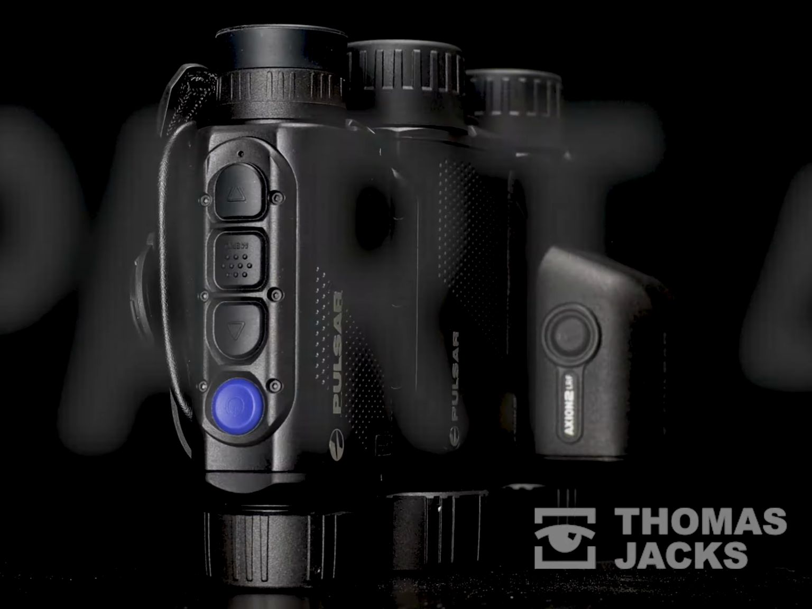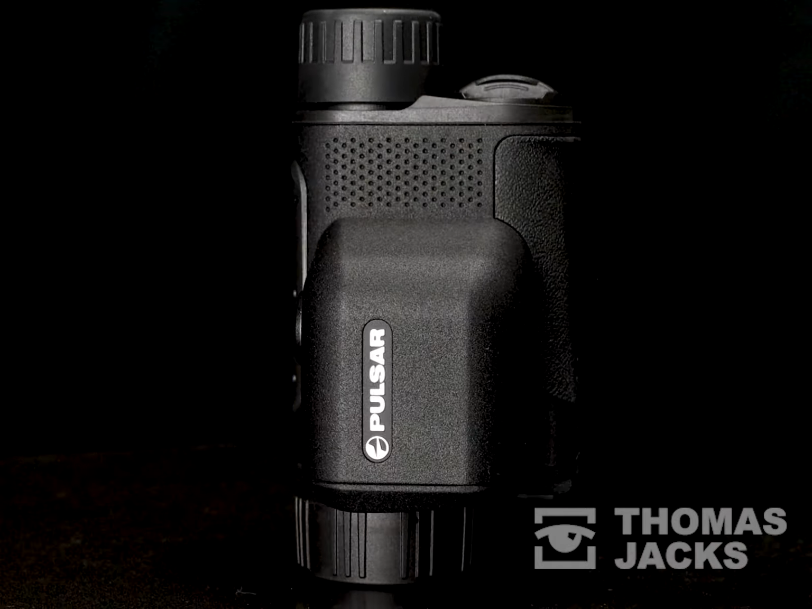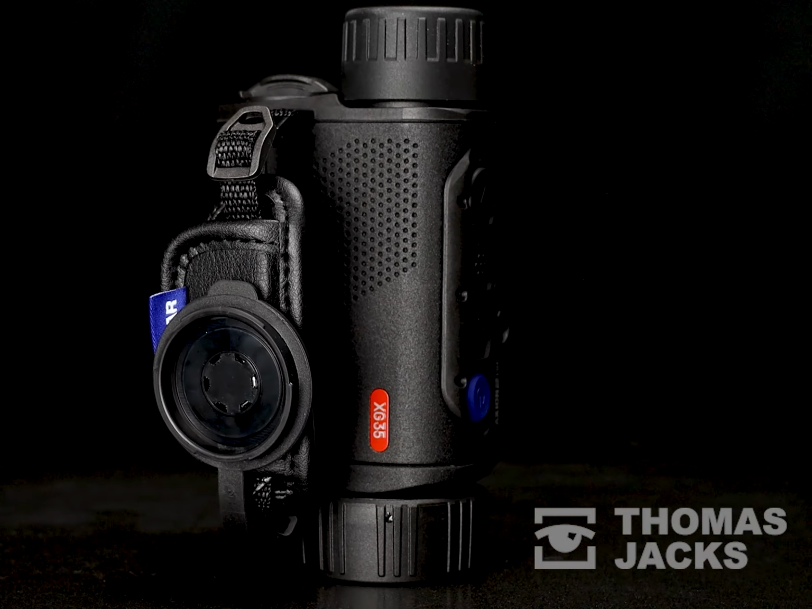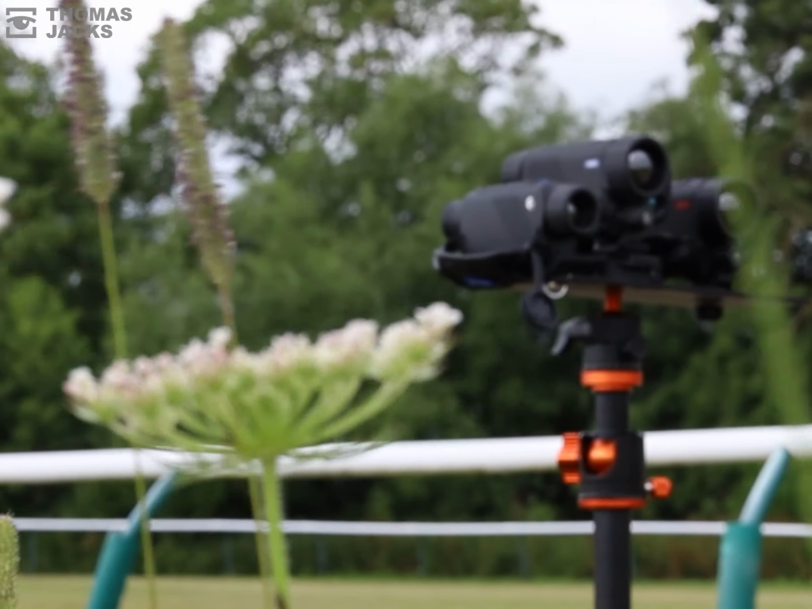Axions are at identifying dogs of different sizes and their owners from 20 meters to 200. Just like the other Axion MEGATESTs, it's a real-time side-by-side comparison of the Axion XM30F, the Axion 2 XQ35 with its more powerful thermal sensor, and the Axion 2 LRF XG35 with its huge 640 by 480 12 micron thermal sensor. And this is our setting for our identification range test.